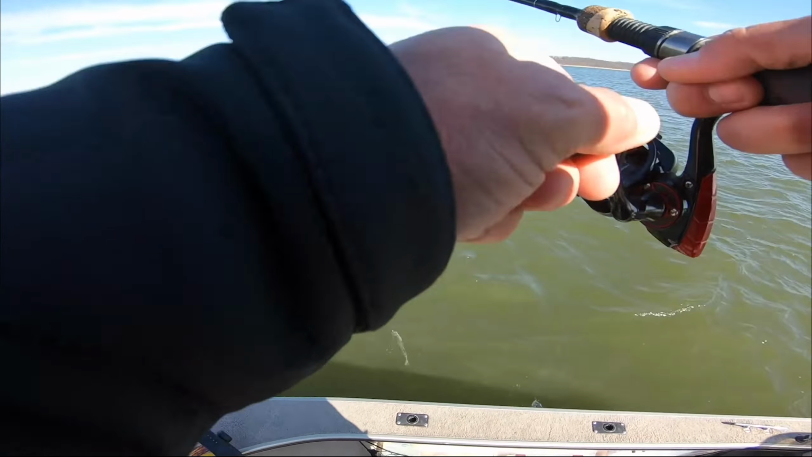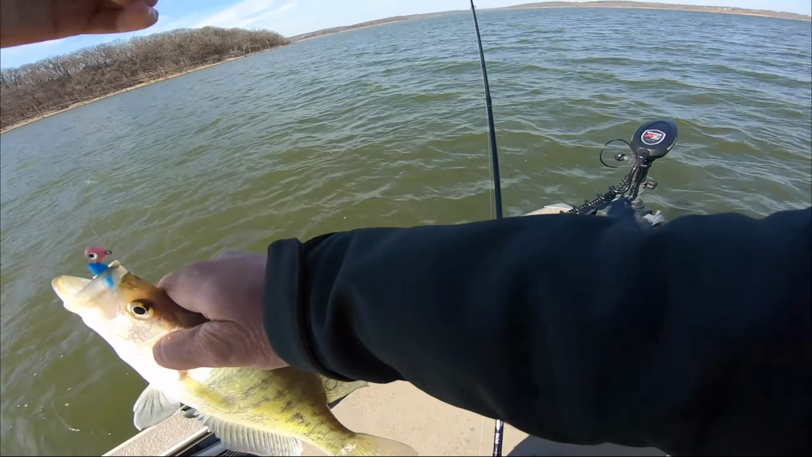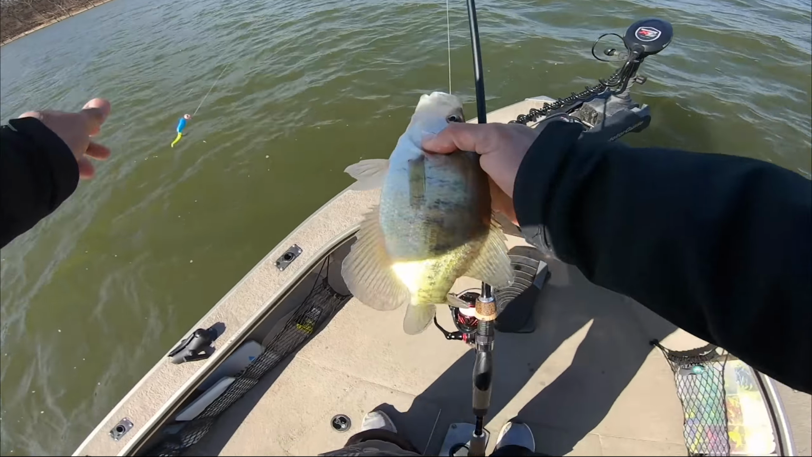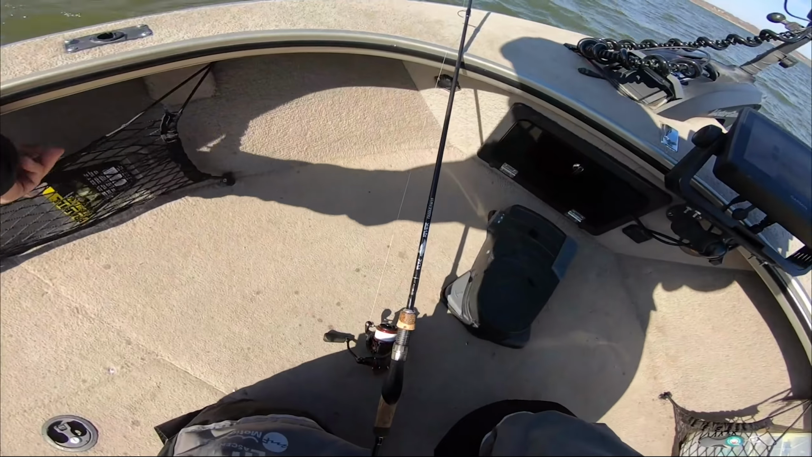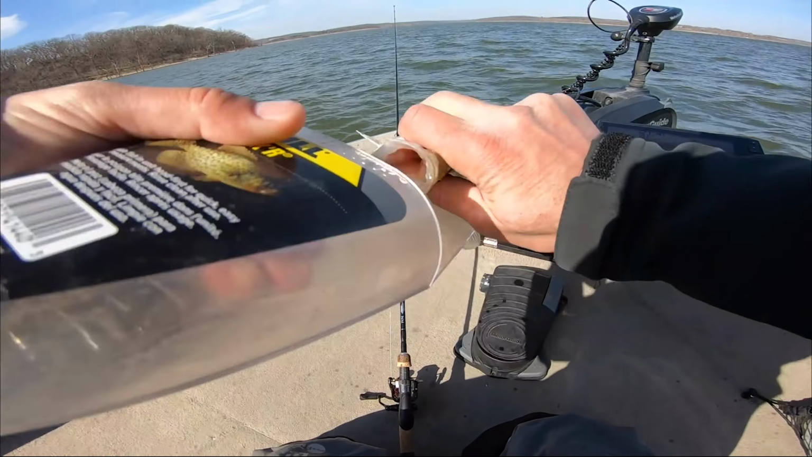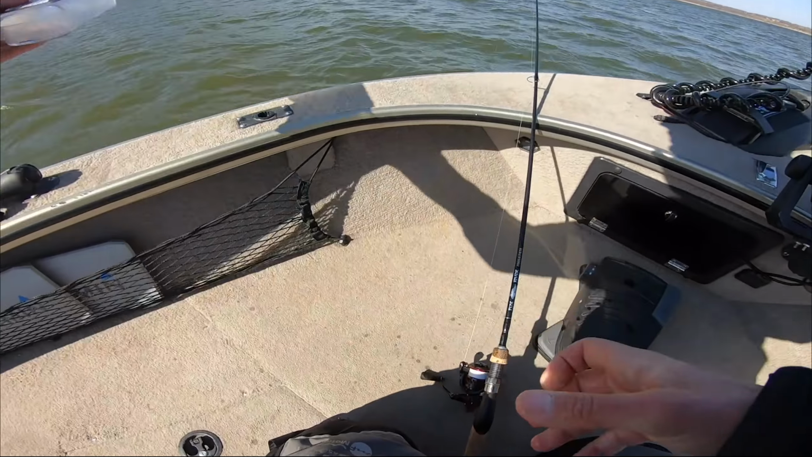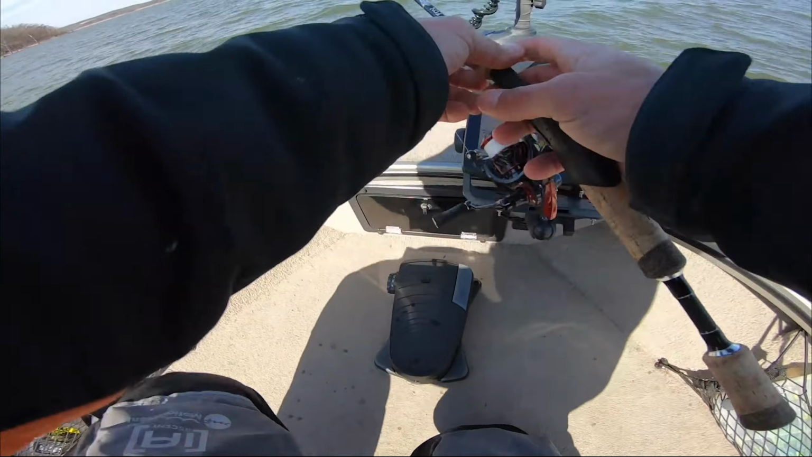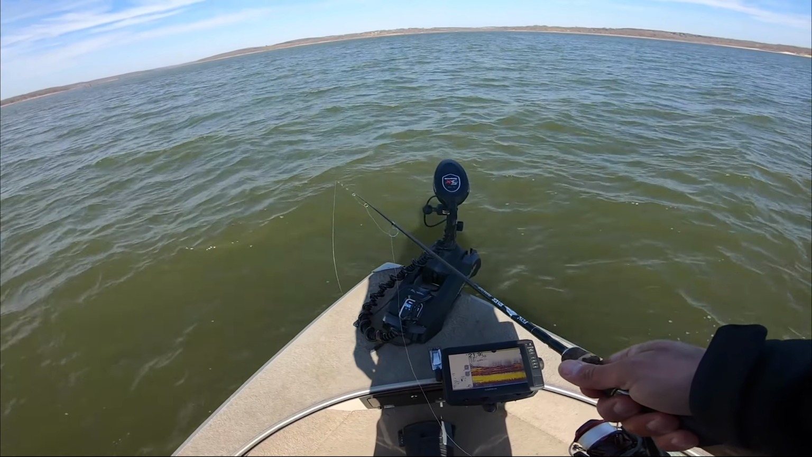Got him. That one's probably like 11. 10 and a half, 11. Let's look. But holy Christ, look at all those fish. So here we have keeper number 2. Keeper number 2 is an 11 incher. Tons and tons and tons of fish down there to sort through. So we've got 2 keepers so far.